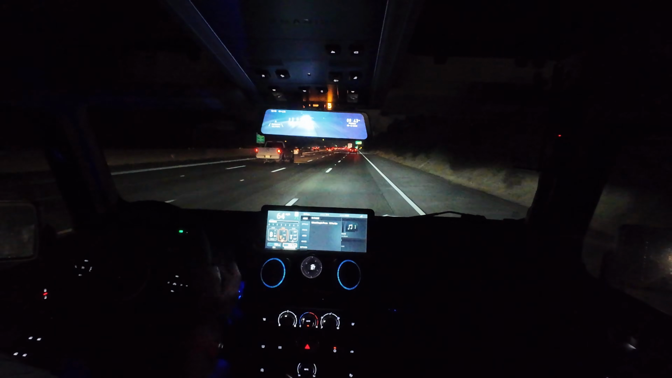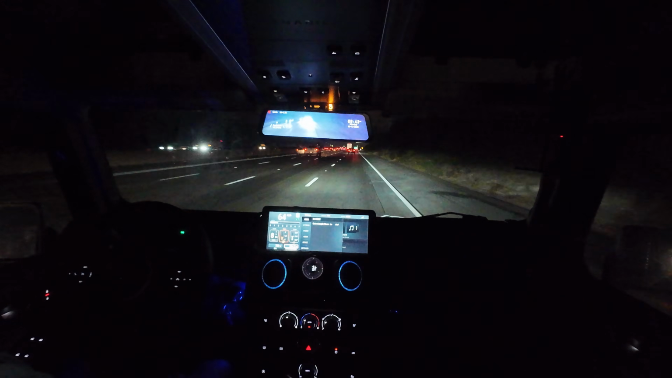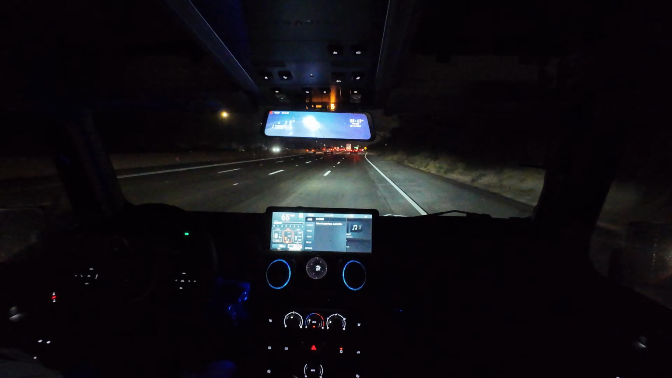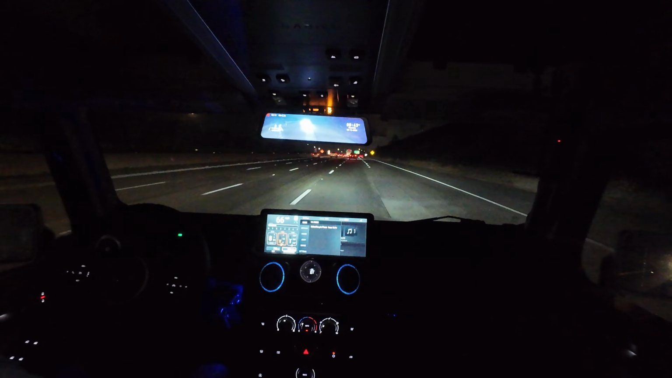So I'm going to get gas. Obviously, how much does it have? It says I still have 72 miles. That's because I'm doing freeway driving, because it told me I only had 70 miles about 35 miles ago.